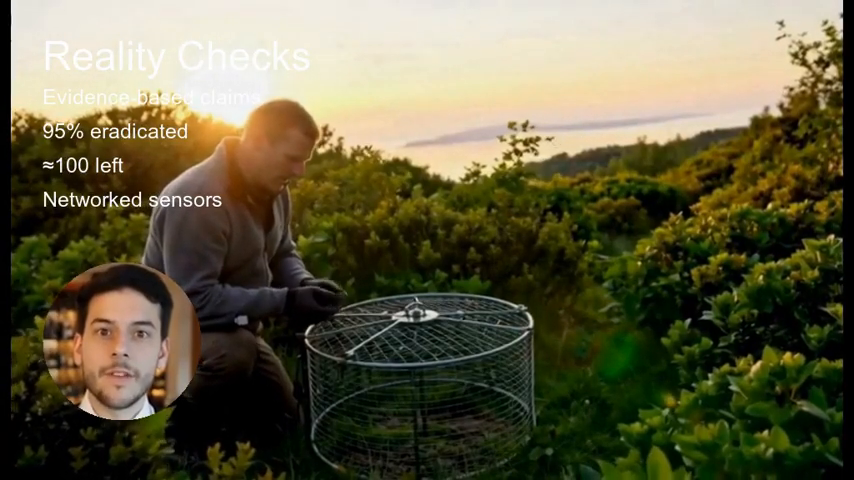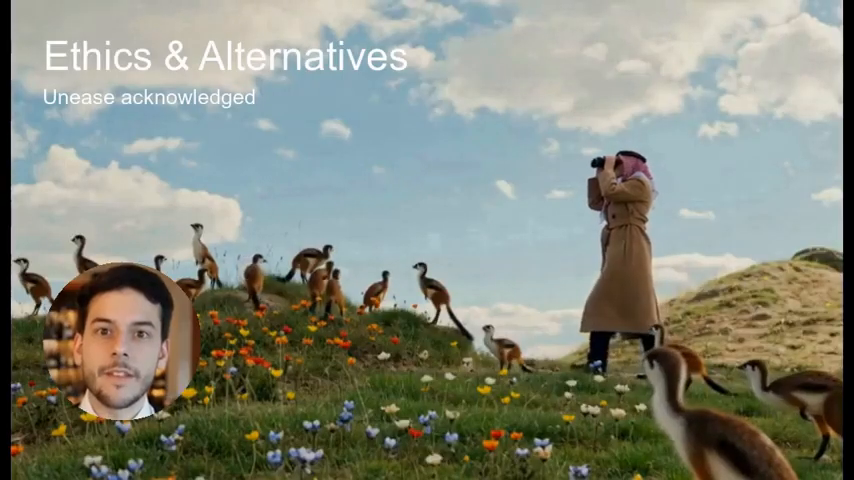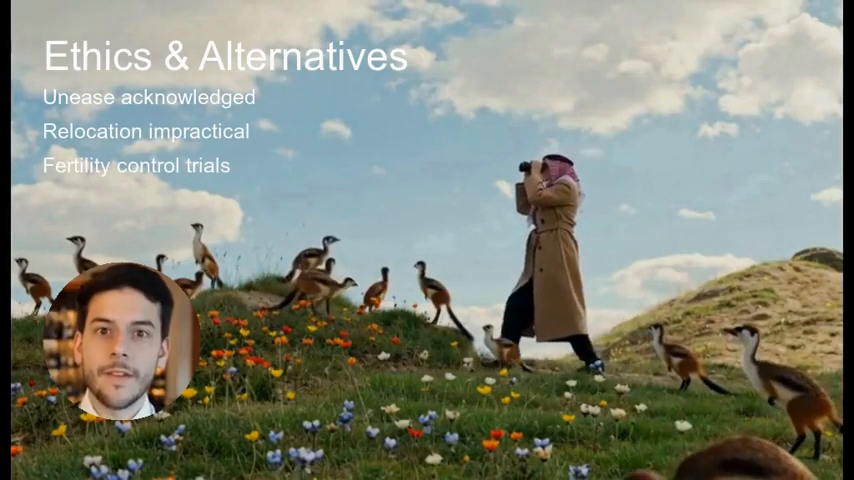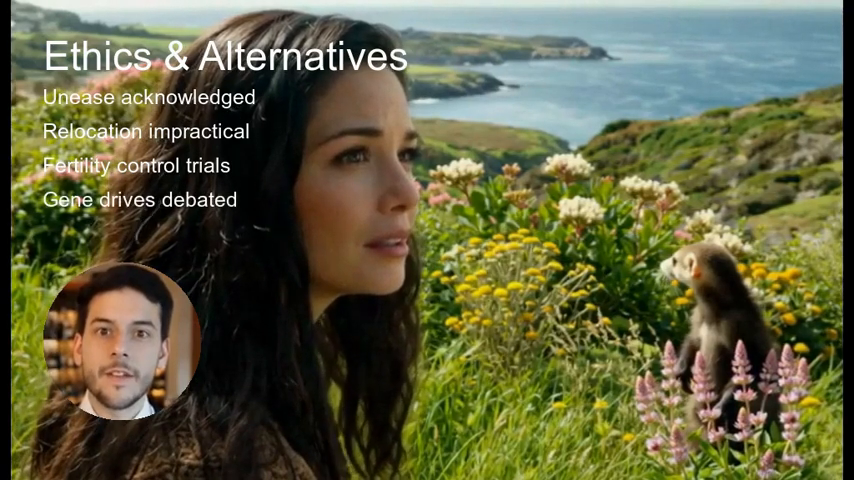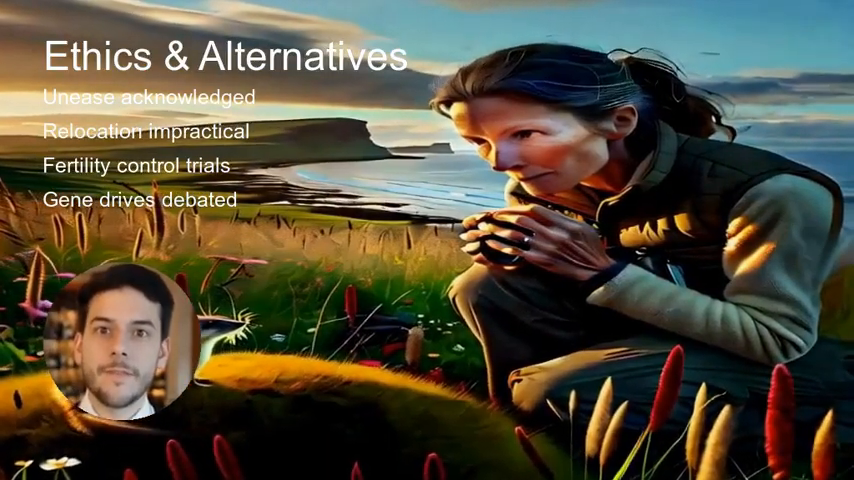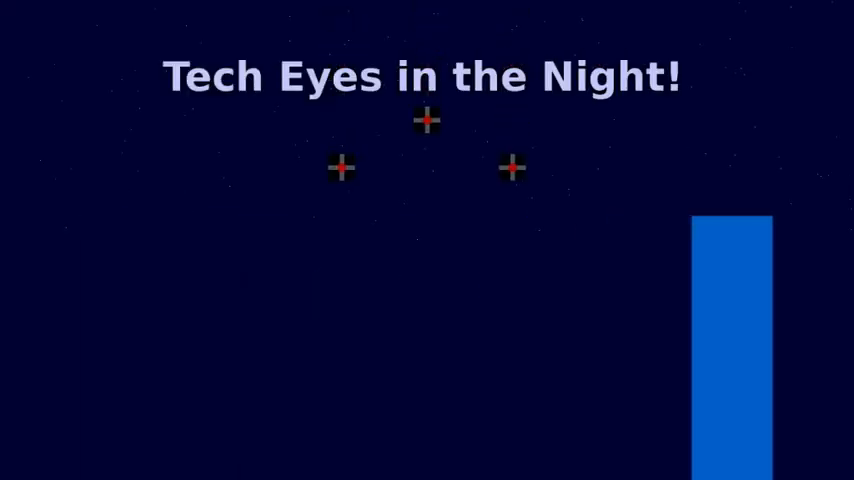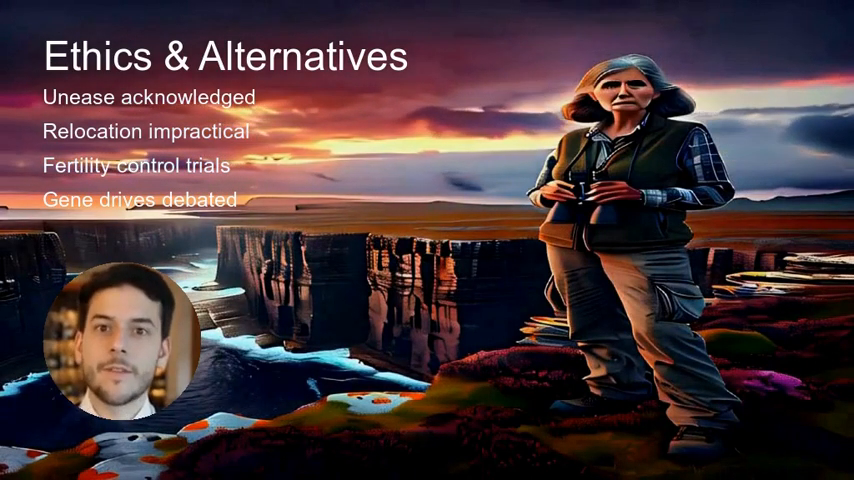that spare birds and mice. Still, killing thousands of intelligent animals stirs moral discomfort. And some ask whether non-lethal methods could suffice in the long run. The Orkney team acknowledges this unease. They don't relish the task, but argue doing nothing would have doomed native species. We brought stoats here unintentionally, so we have a responsibility to remove them and restore balance and protect native wildlife.